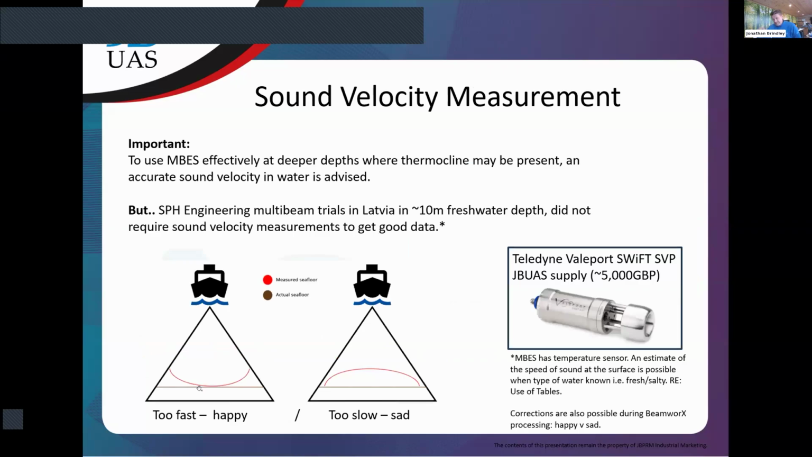I did just touch on sound velocity there. Again, this is really only meant for those people who are new to the MBES, SBES conversation. I'm sure there'll be a few marine experts out there, so excuse me a little bit. Where you do have deeper water and differences in sound velocity, it is advised with MBES that you have a water velocity measurement.